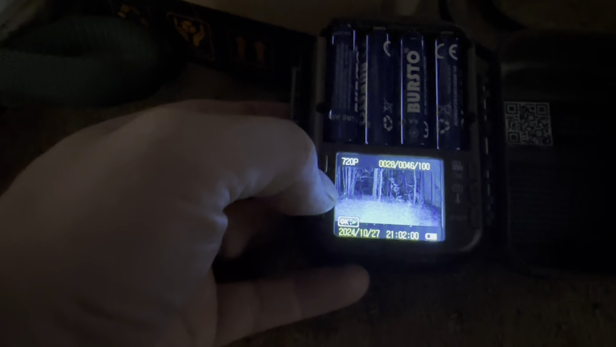Let me go back. I think it was the previous day. Let's see if it was this one. And yeah, so you can see there's another raccoon. So this is going to be 5 a.m. There's a little raccoon right there. It's going to be hard to see, but you can even see the animal. So again, the night vision is going to work amazingly on this.